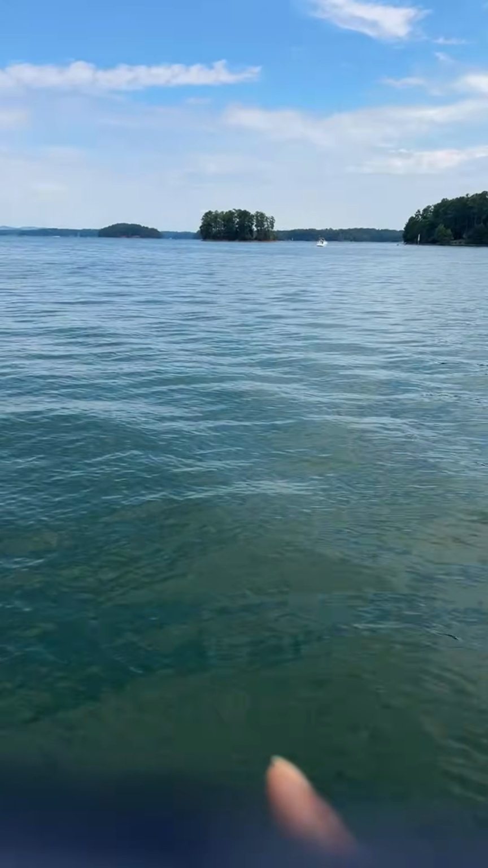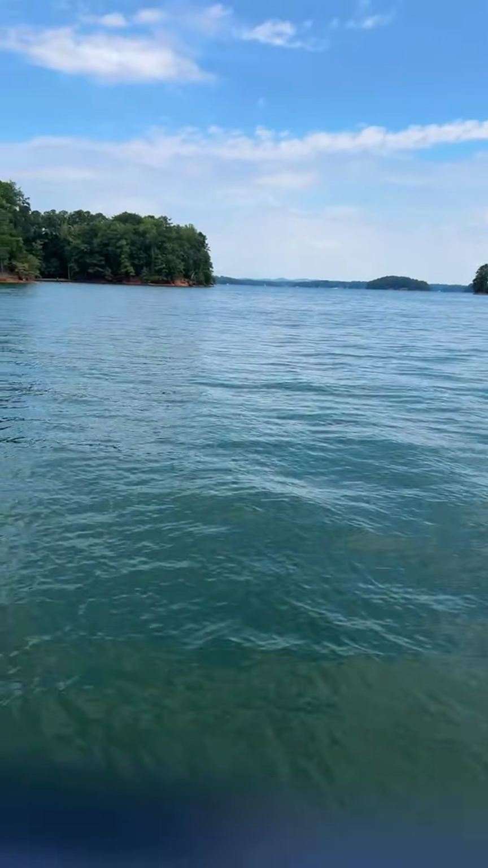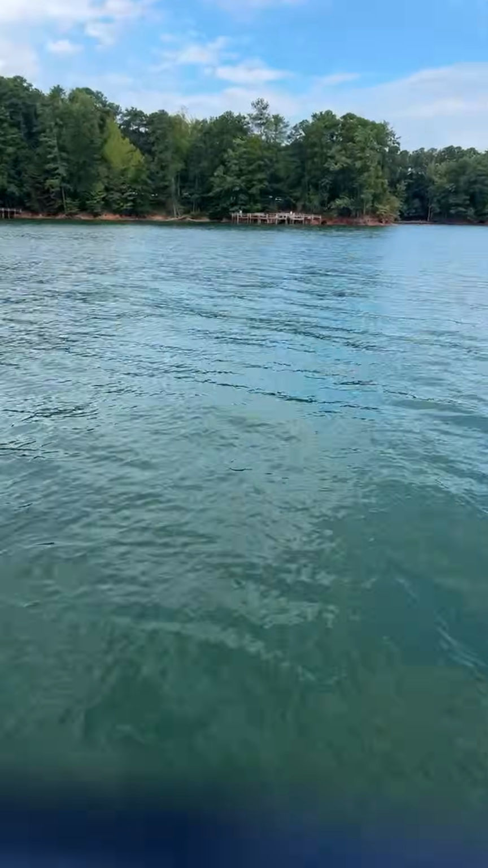So we have about 1.5 hours. Put 1.5 hours on the shot clock. I'm going to see how many fish we can get to the boat.